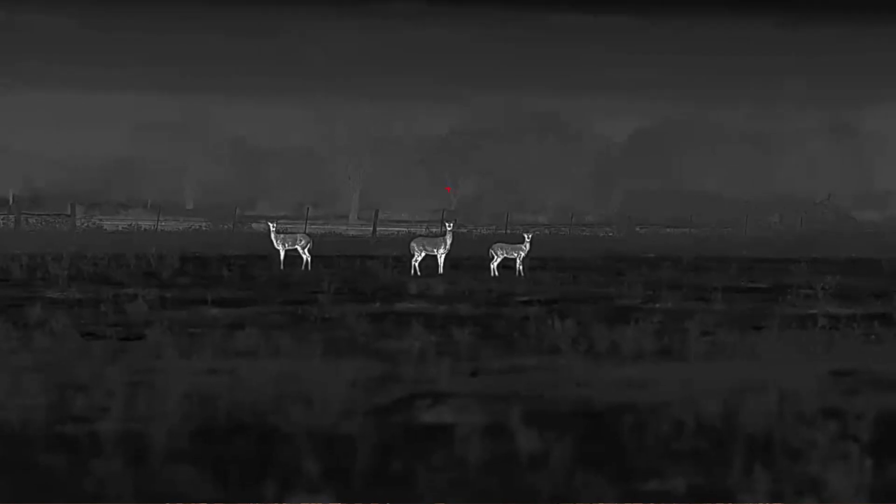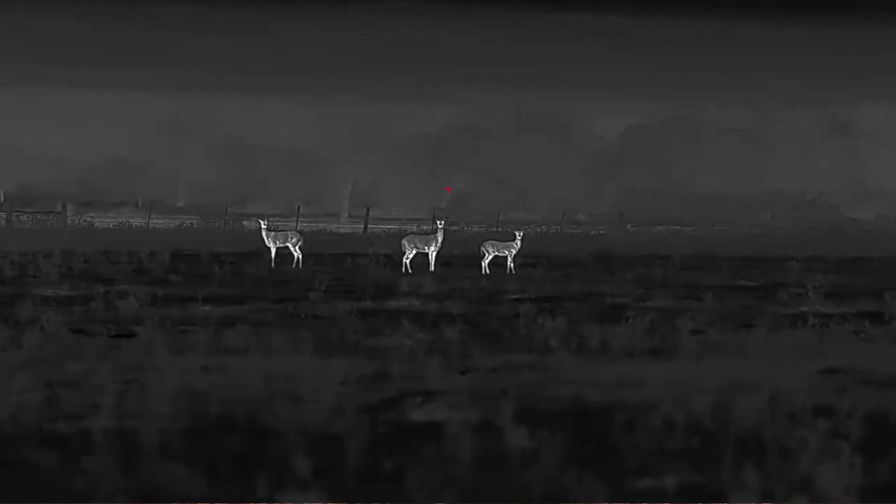This thing is amazing. I'm so happy that Tyler Adair over there at iRay finally figured out how to take a 1280 core and put it into something that we can go hog hunting with, because the imaging is just the best. Here is the most consistent description that I have gotten about the imaging from this. I'll hand it to somebody who may or may not really have some experience behind thermal, and they will say almost the exact same thing that I did.